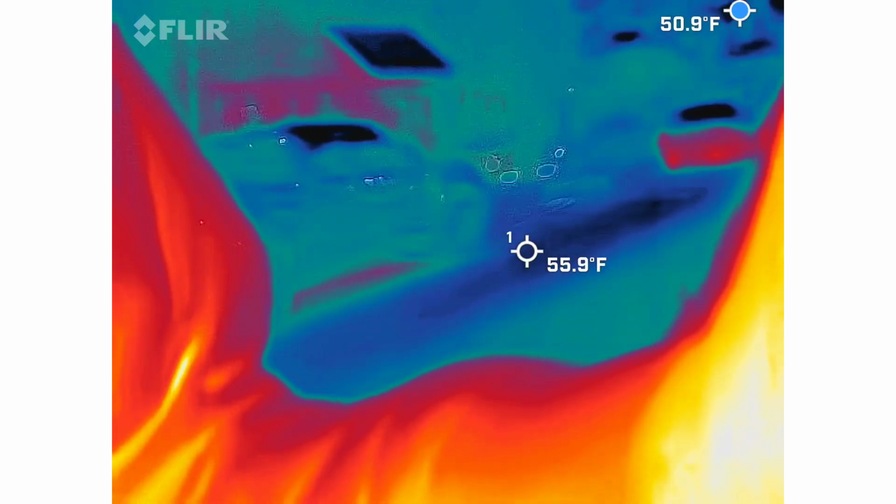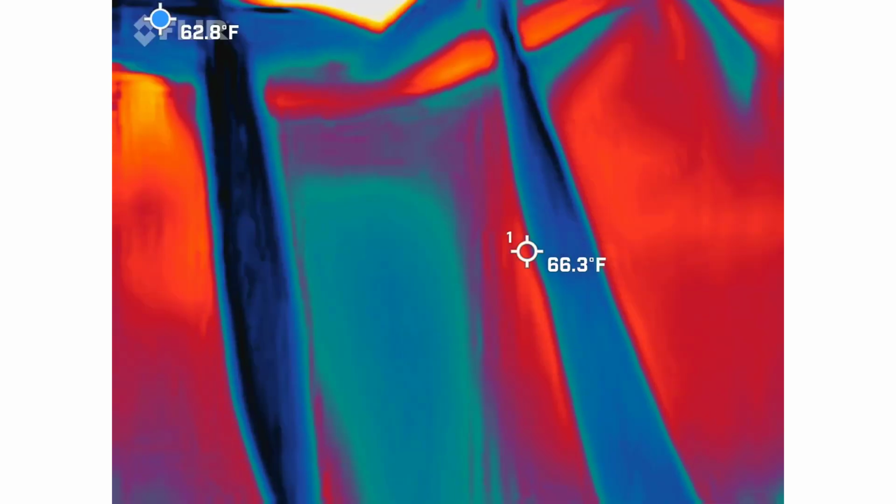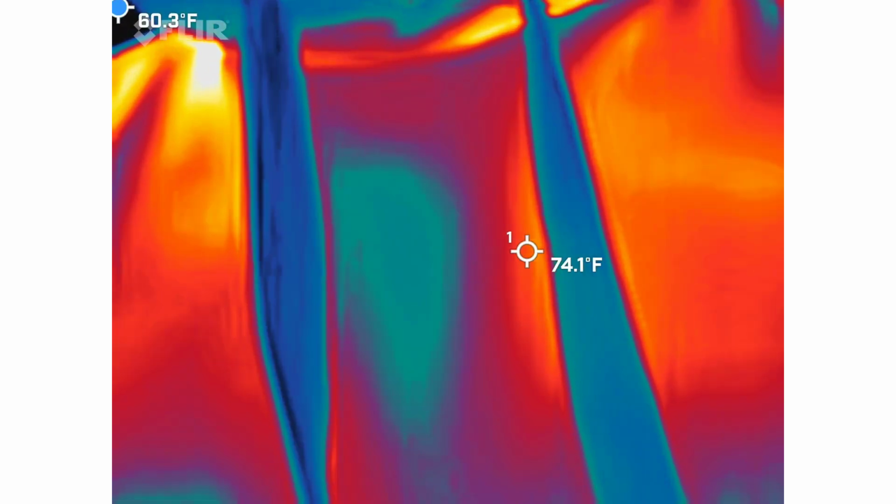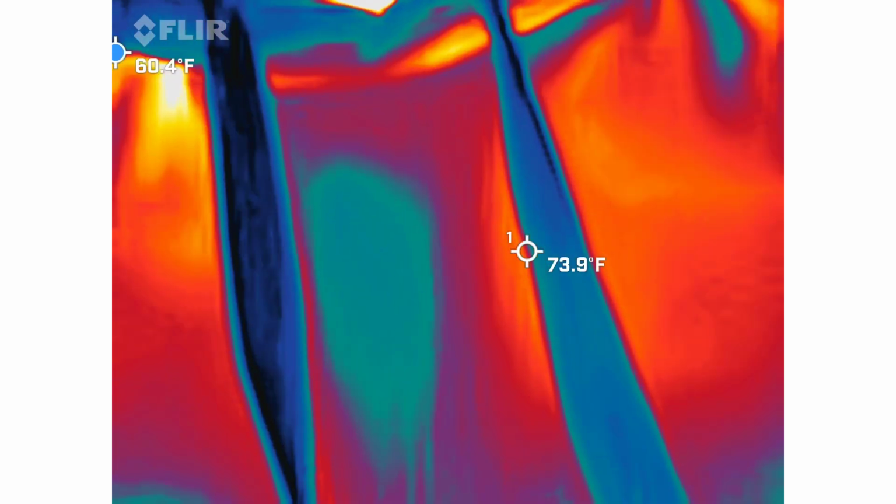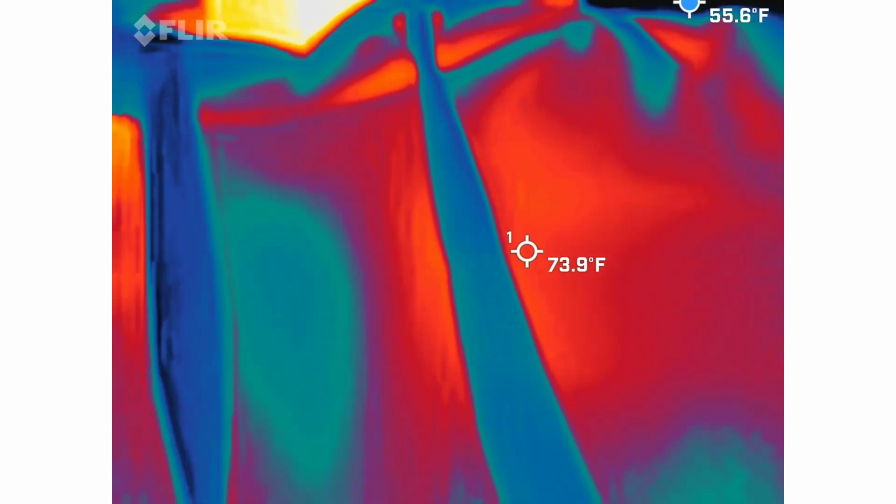I also left the sensor crosshairs, so that in case the user, which is going to be Gil, wants to pinpoint something specifically, he can do that. It does not move, so he can move the camera and pinpoint that sign, the biker coming by, and so forth, just to get a gist of things.